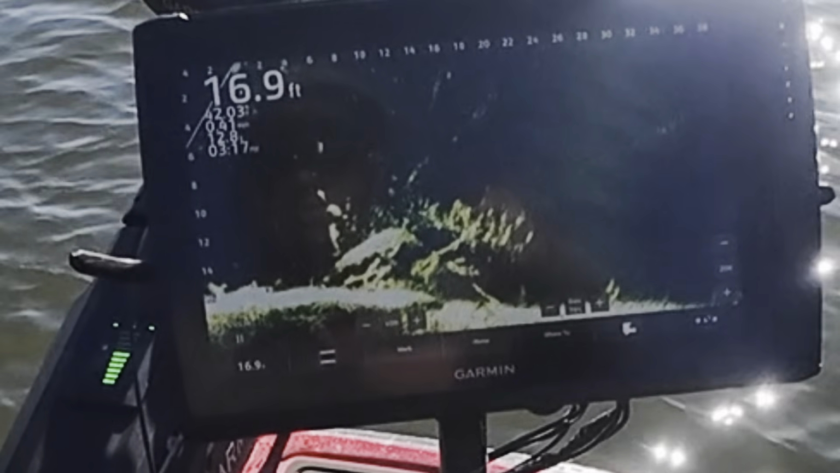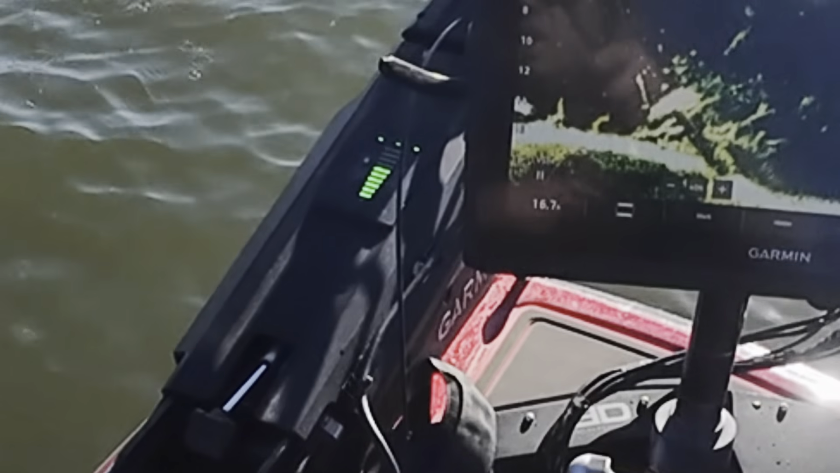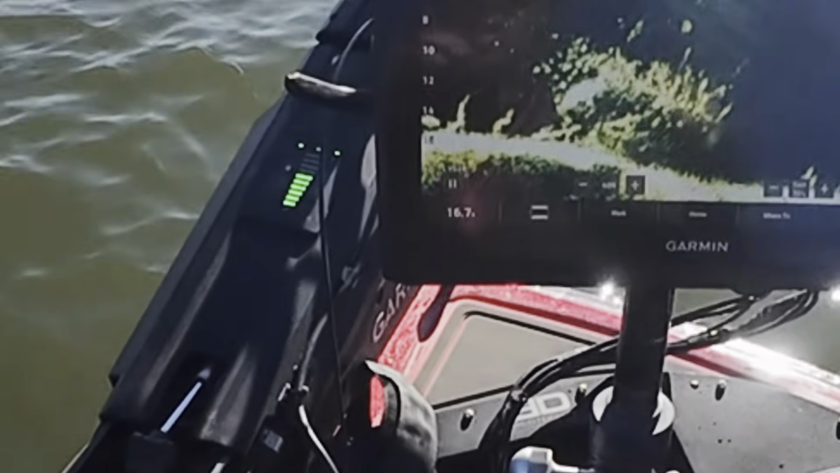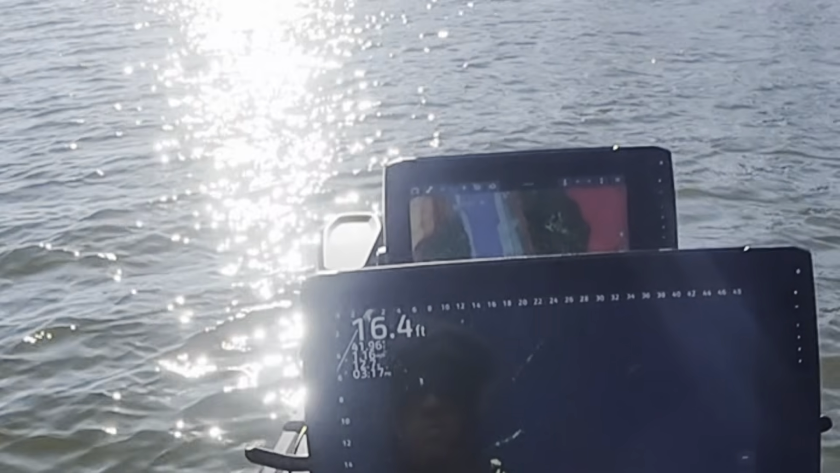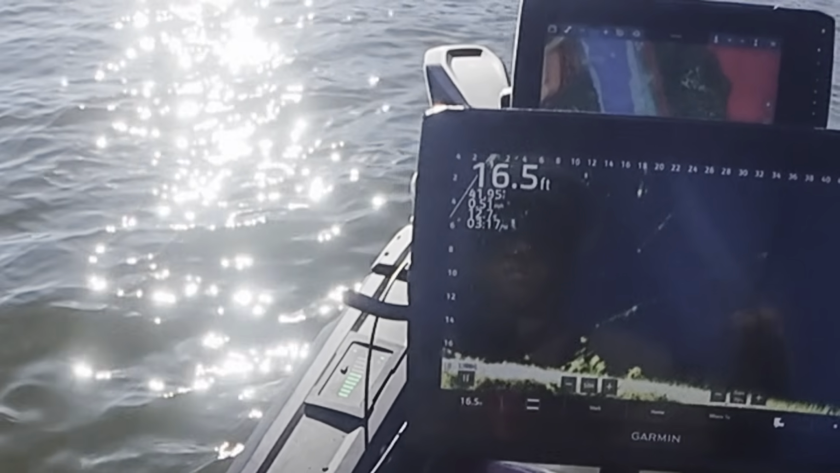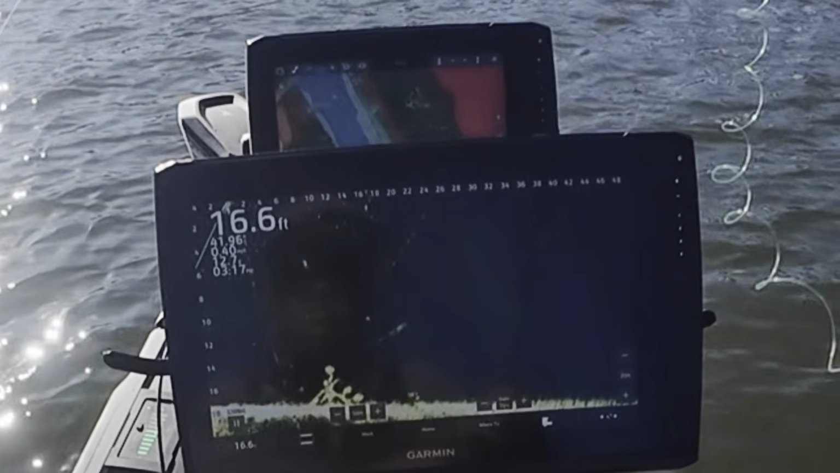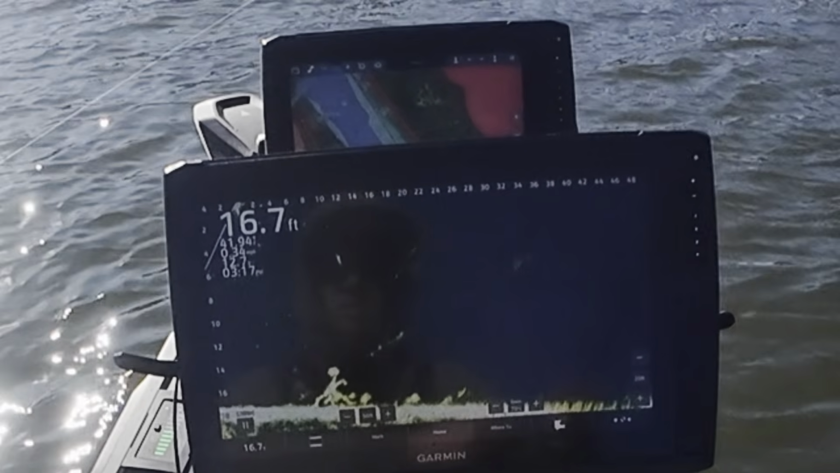Here comes a decent one. Got him. Oh, I lost him. Dang it. I might have yanked a little too hard. There's a couple good ones down there just above that little brush pile. It's a really good one right on top.